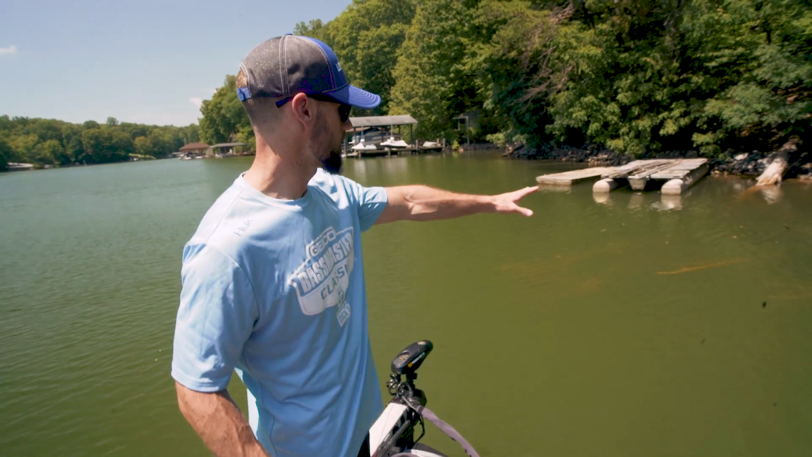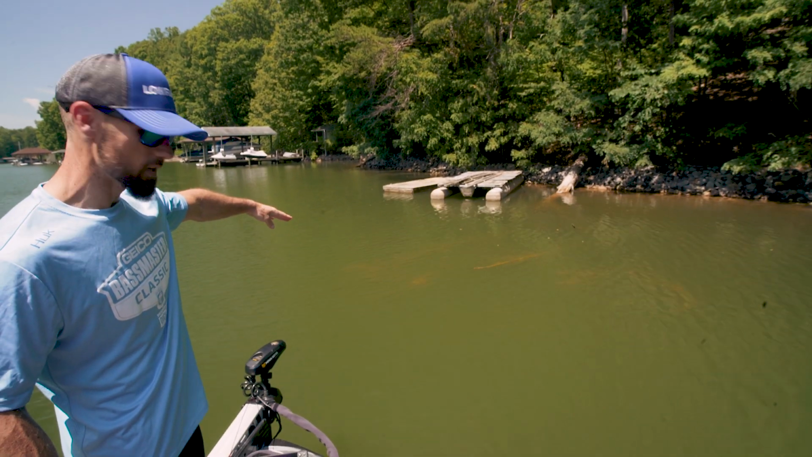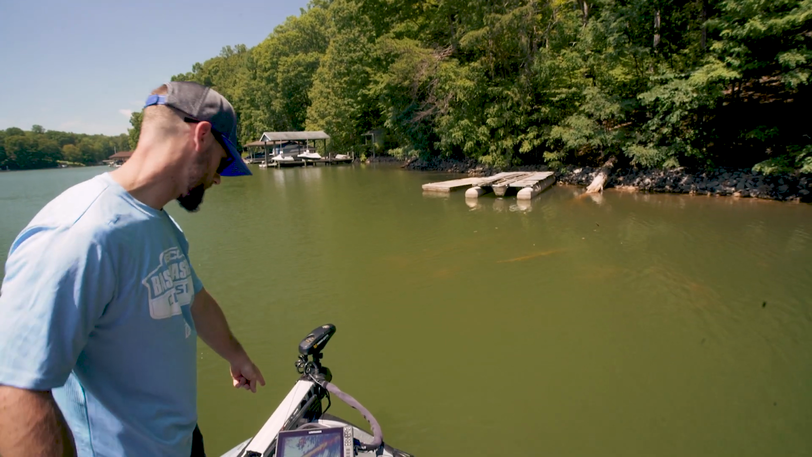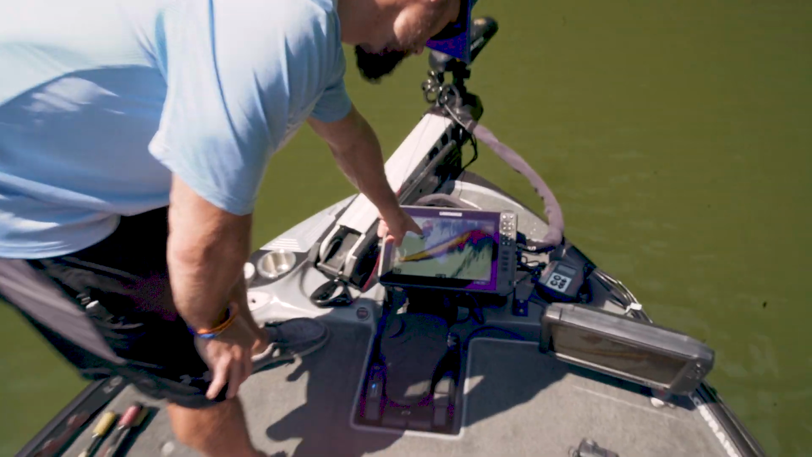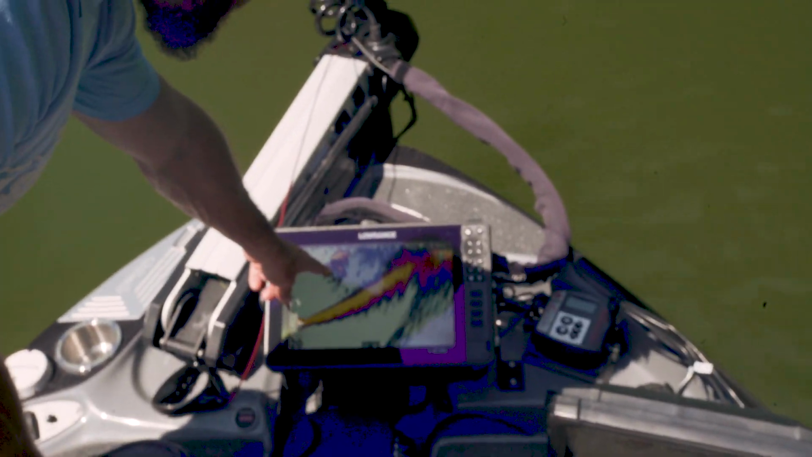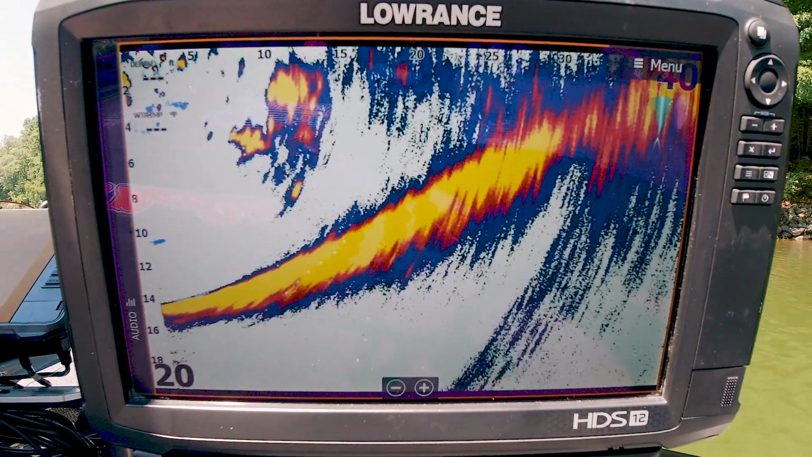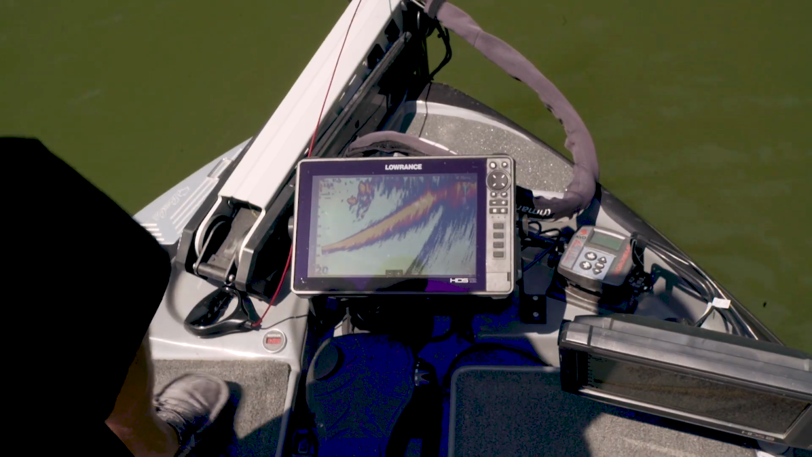All right, now moved over here, and you can see this laydown goes out into the water about 15 or 20 feet from the end of the trolling motor. There it is. You can see it actually comes all the way out to 10 feet. Right out here, that's the limb, because it's not moving, and you're seeing the limb suspended in the water. And then you'll see these little blue streaks that come with the fish moving.